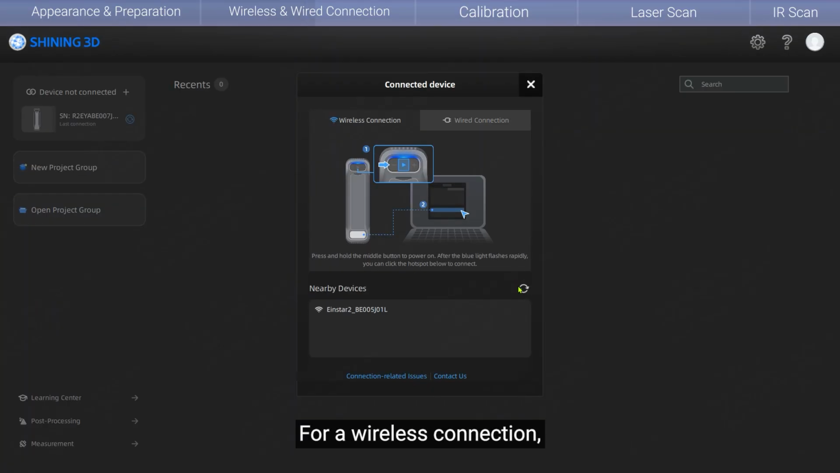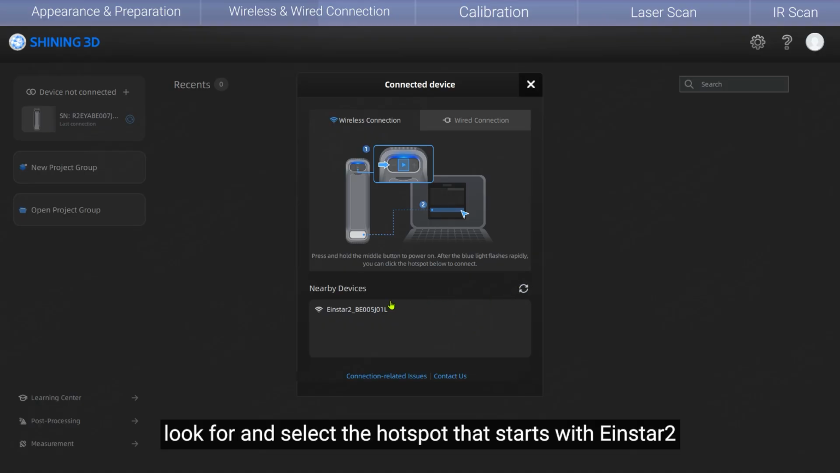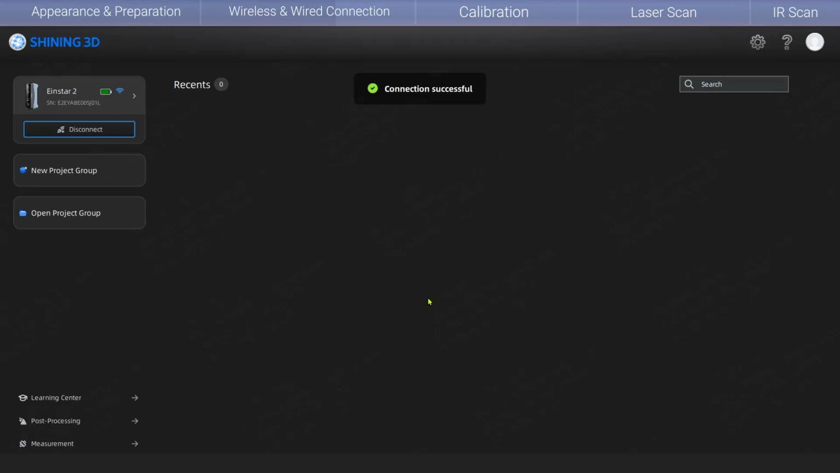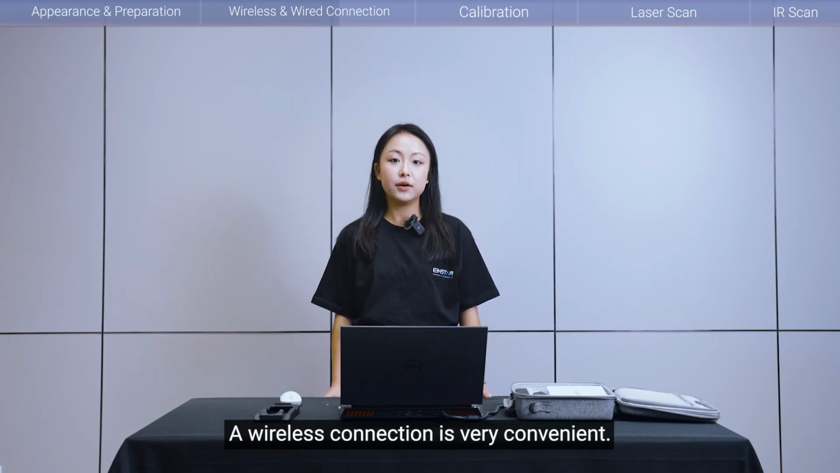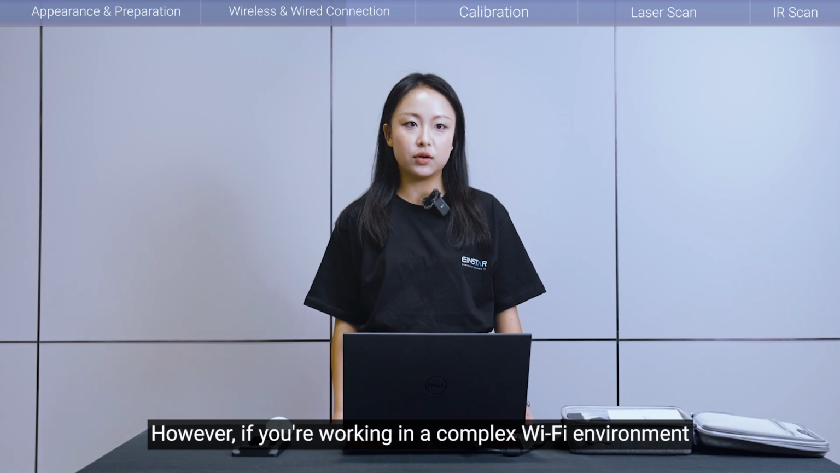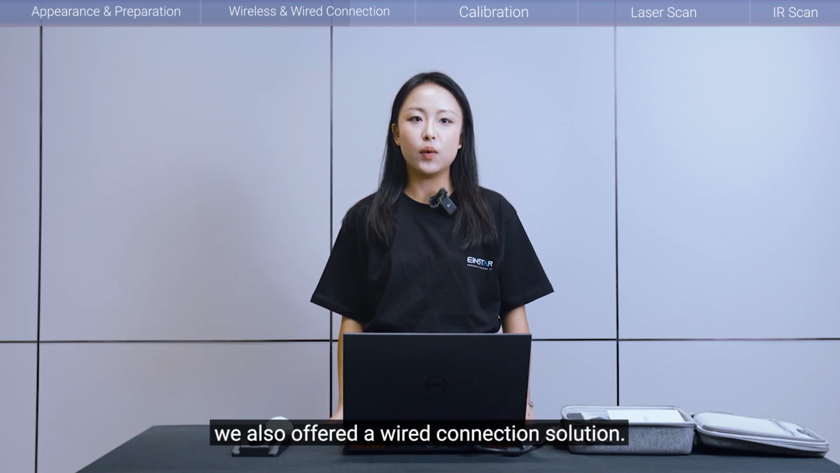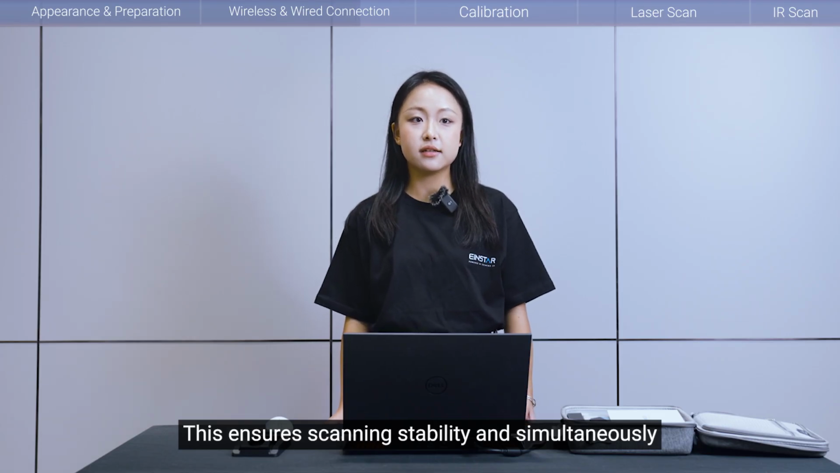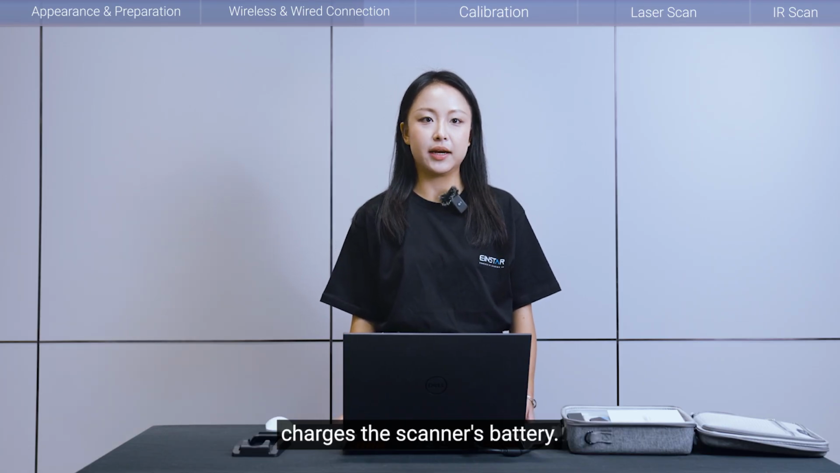For a wireless connection, look for and select the hotspot that starts with EINSTAR 2 to connect your computer to the scanner. The connection is successful once the top indicator light turns into a steady green. A wireless connection is very convenient. However, if you're working in a complex Wi-Fi environment with many networks, we also offered a wired connection solution. This ensures scanning stability and simultaneously charges the scanner's battery.